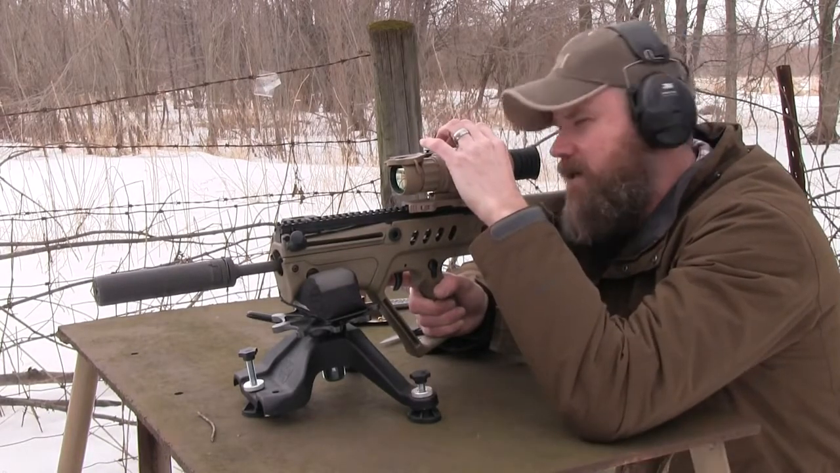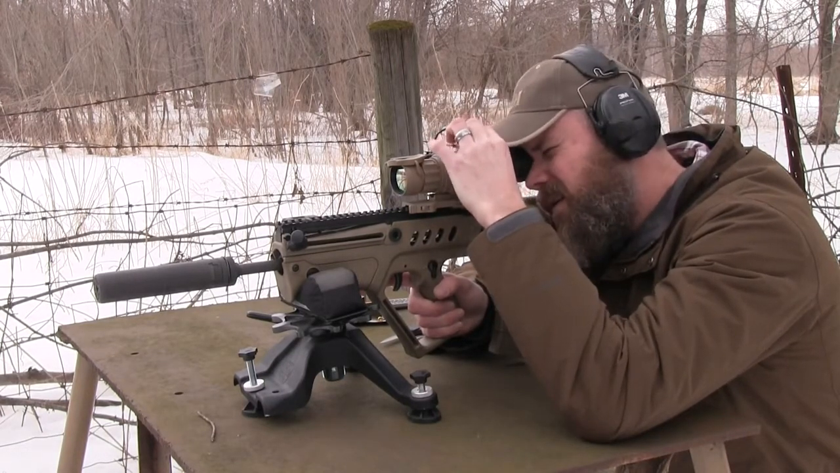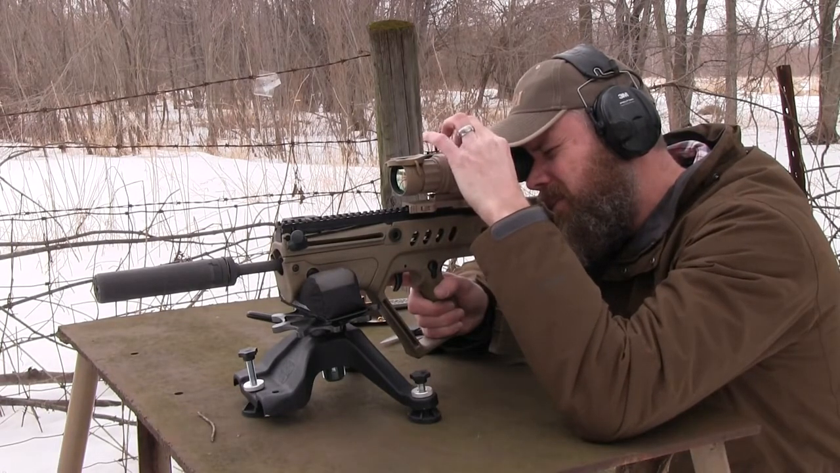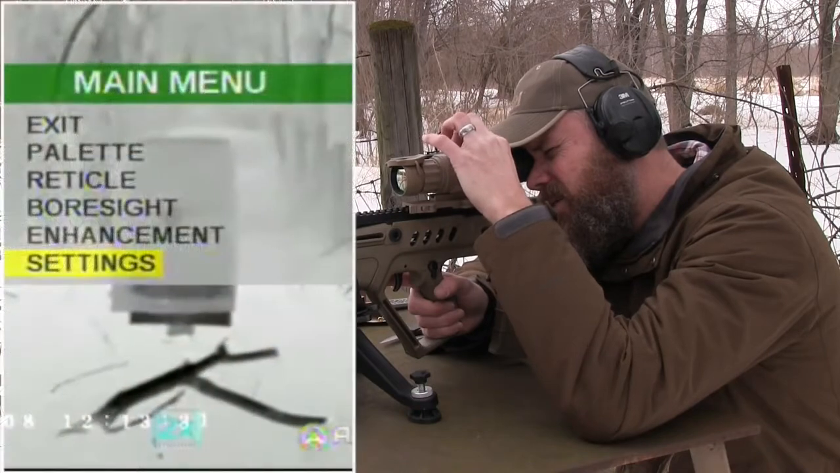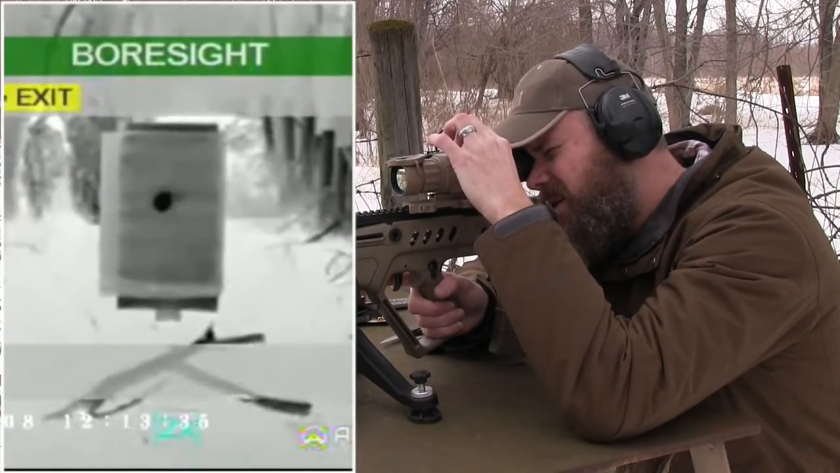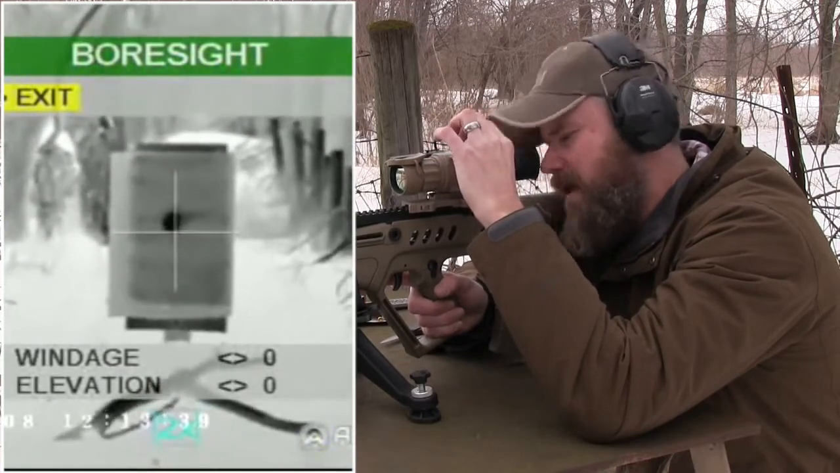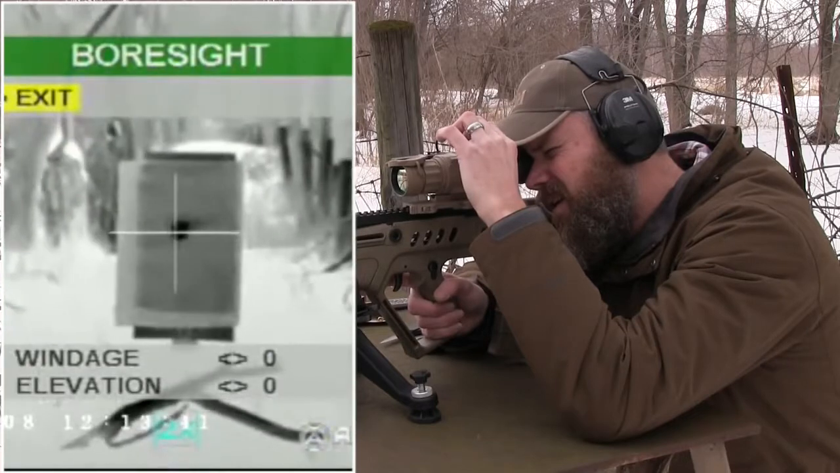Now let's go into the menuing system here. Let's see if I can find how to adjust the point of impact. Here we go, bore sight, that's what I'm looking for. All right, so I should come to the left ever so slightly.